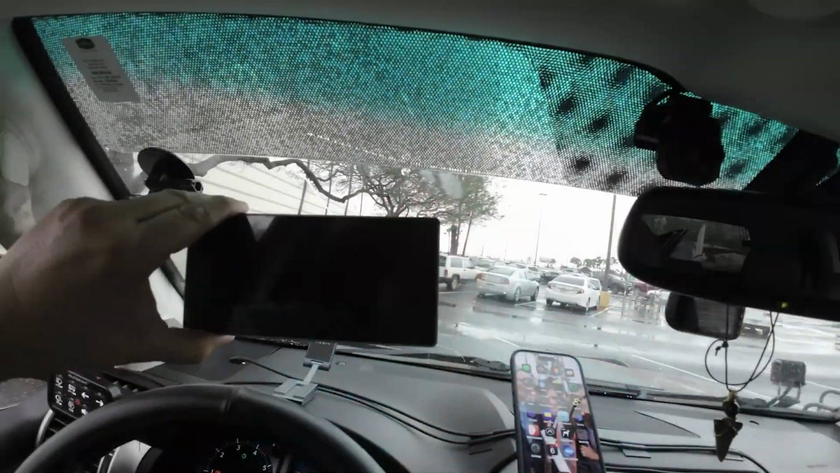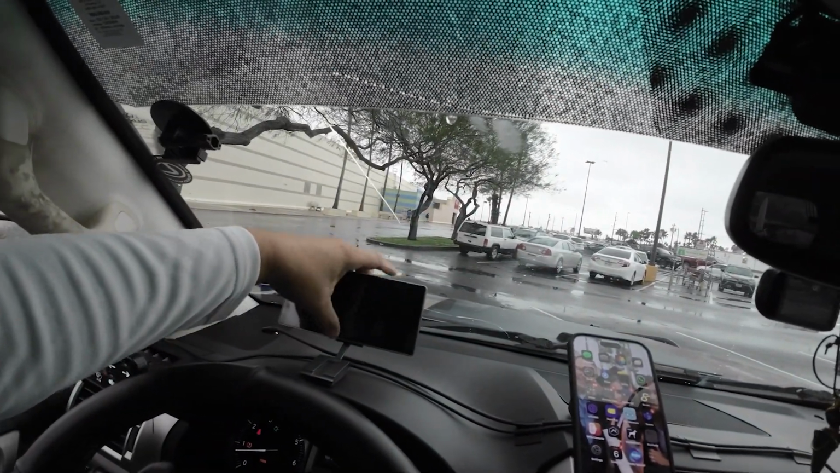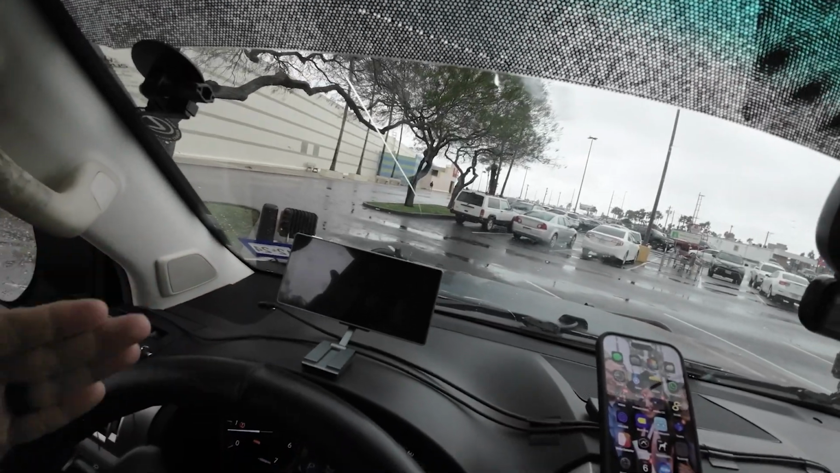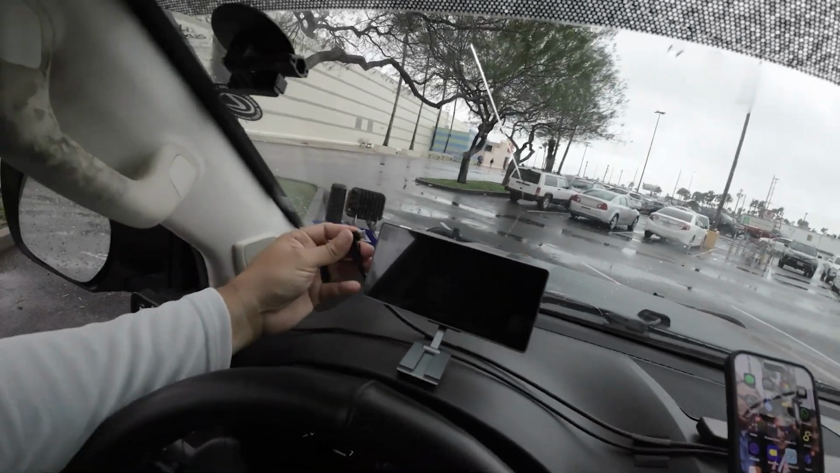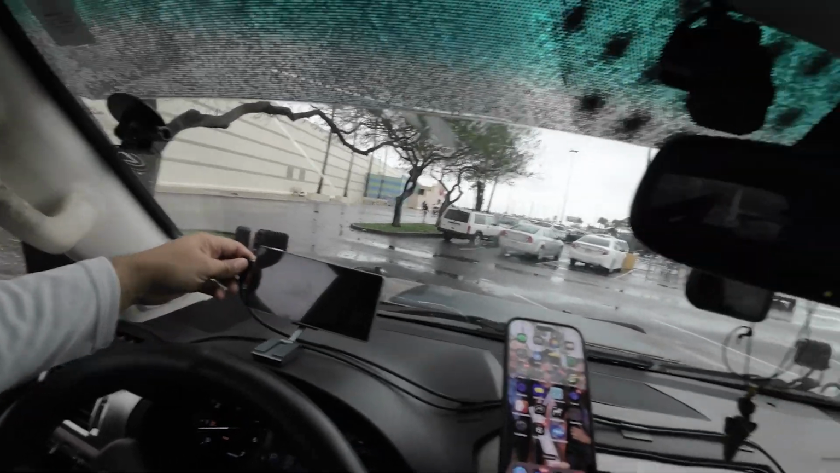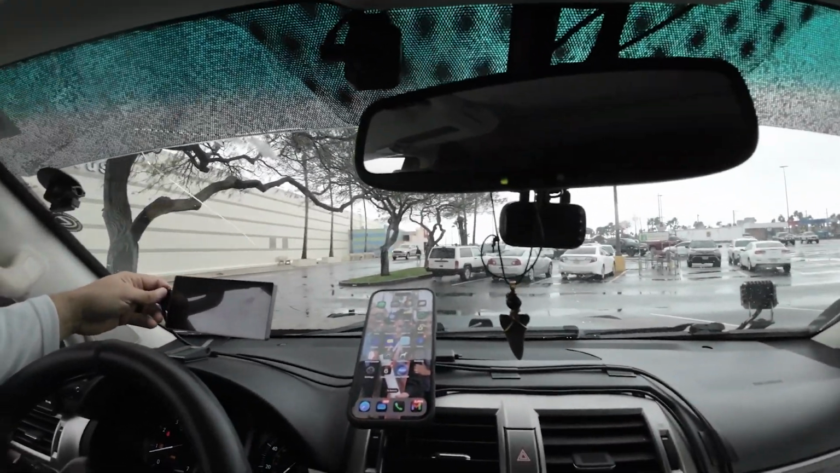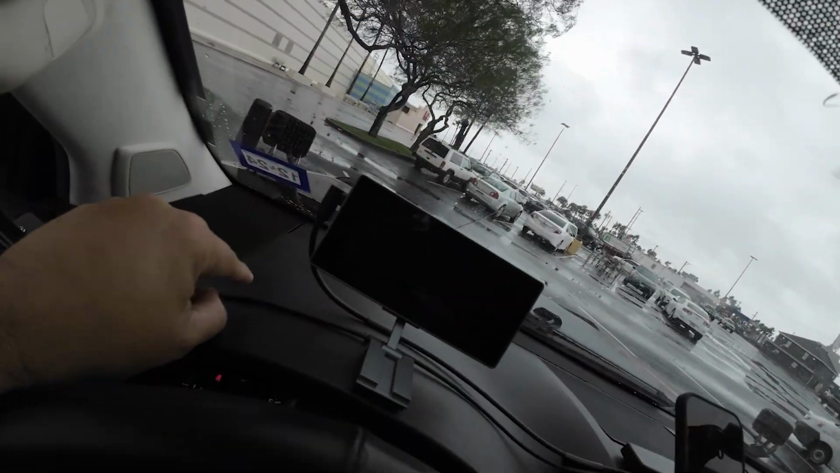So now I'm going to show you how I have it set up, how I built it up, and how easy it was to install, okay? It's just as easy as this. I'm going to connect it right here. Okay, now it came with everything that you see here. Let me go ahead and connect the power right here. I'm going to have to put this camera down. Okay, so I just connected the power right there, as you can see.